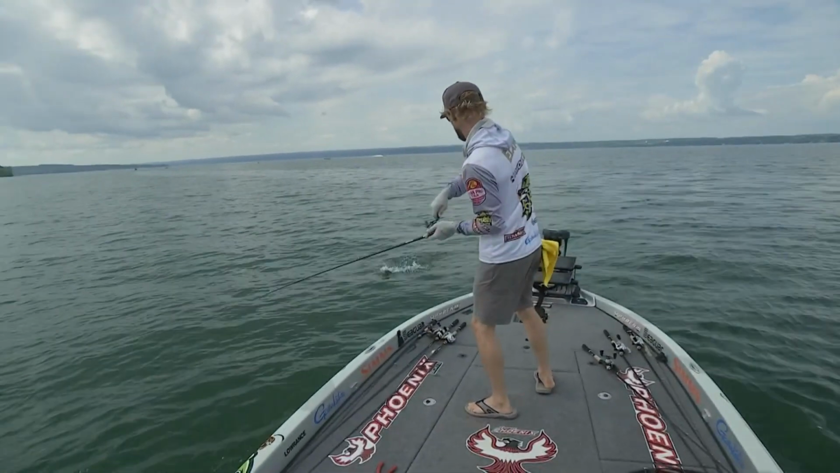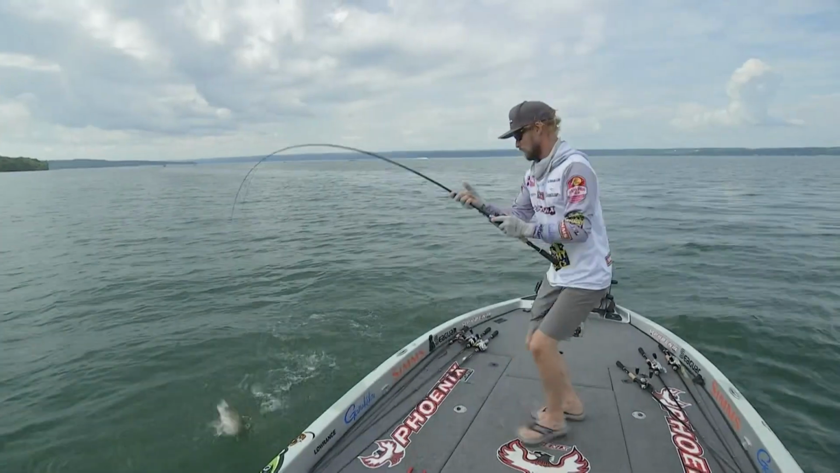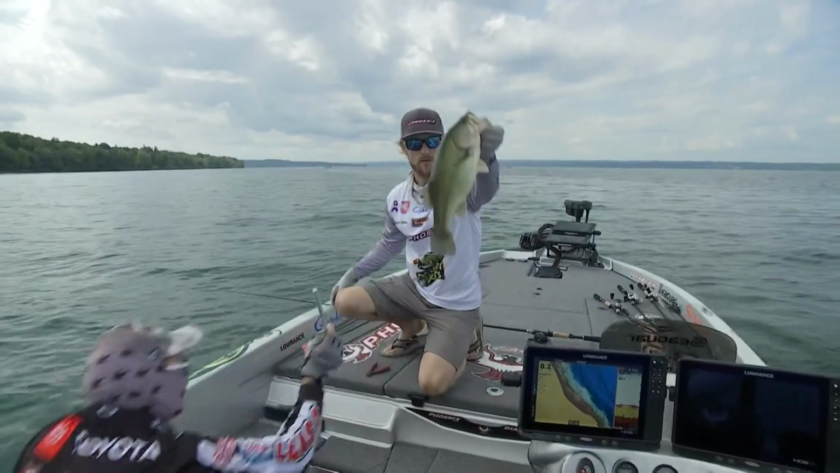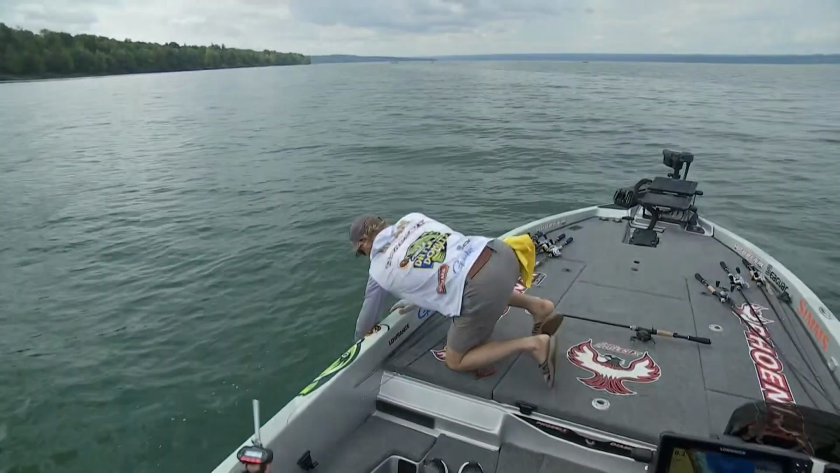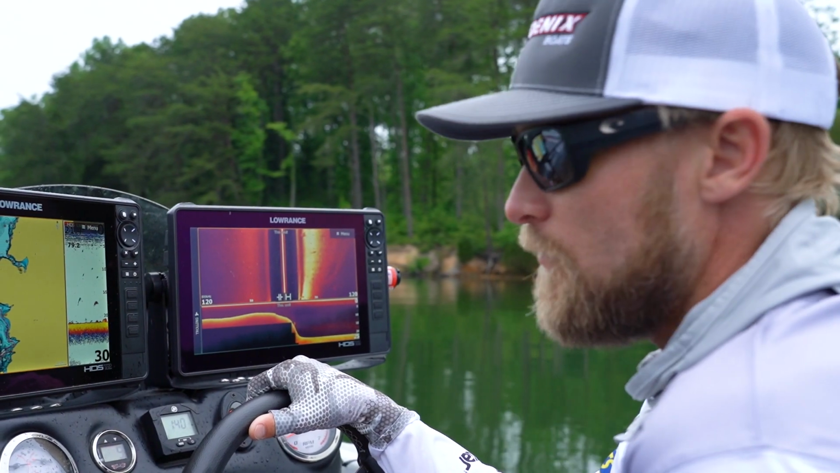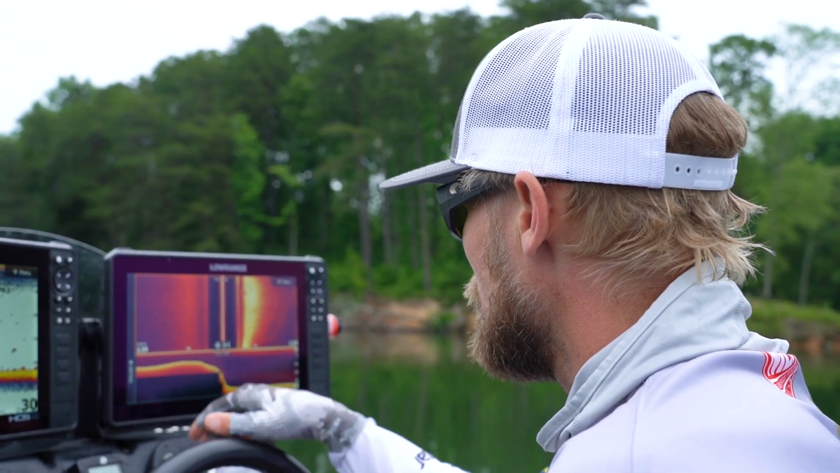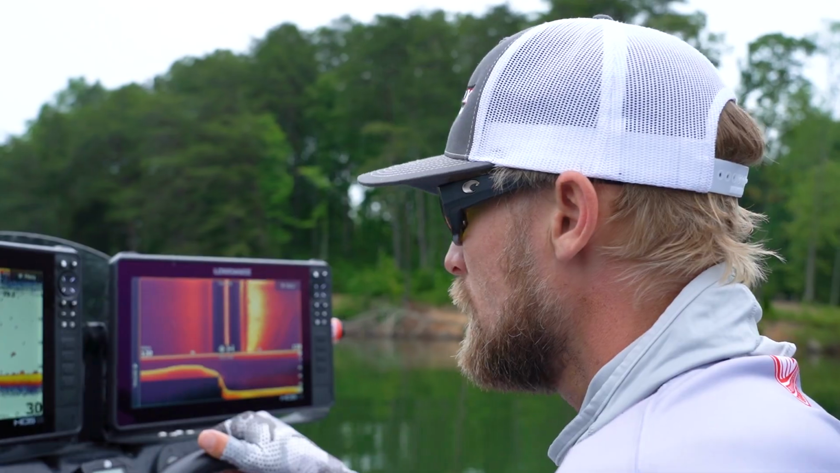And bass, most of the time, especially if they're feeding, they're going to be on that harder bottom and that nice contour break and all that stuff. If they're out in the middle of the gut, they're probably going to be fairly hard to catch in most lakes, depending on what kind of lake you're on. But that's what you're looking for, is that bottom hardness a lot of times.